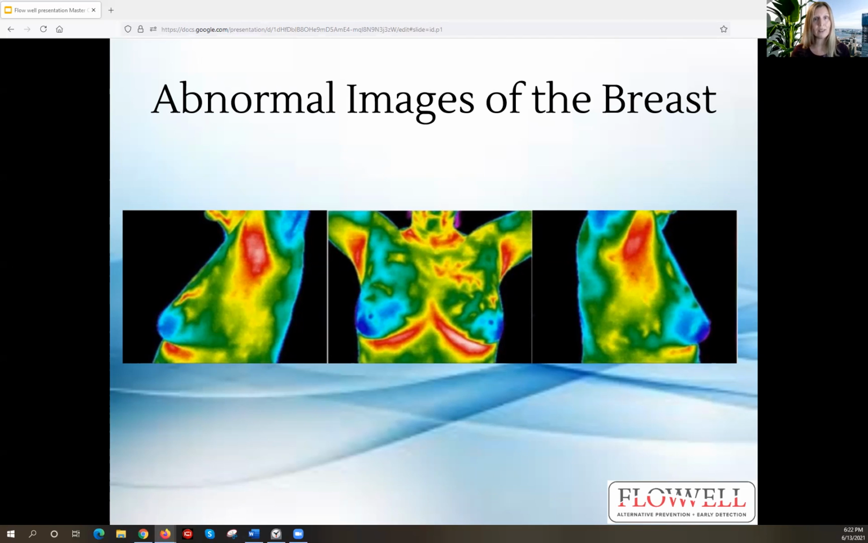Basically, we want to rule out that it is not cancer forming in the body. And if that's the case, that's wonderful. We hope that's the case. And then she'll have time to detox or balance out her hormones or figure out what else could have caused that heat signature that she might be able to address before she could have it fester for years and decades. And then eventually cancer could form in the body.